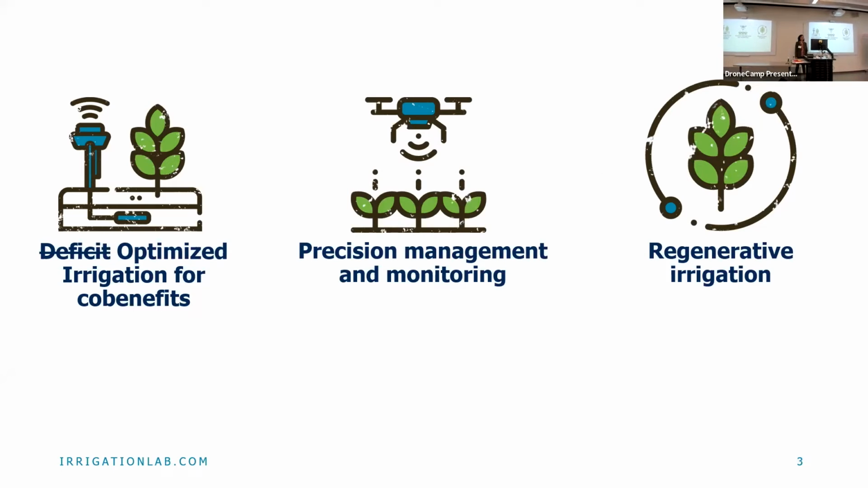So a little bit more about our research group. We call our lab the Conservation Irrigation Lab. And there's really three areas of work that we're focusing on. Optimizing irrigation for co-benefits. You can see there's deficit that's crossed out right there. My job title was actually deficit irrigation. But farmers do not like to hear the word deficit because they feel, is anyone a farmer in here?